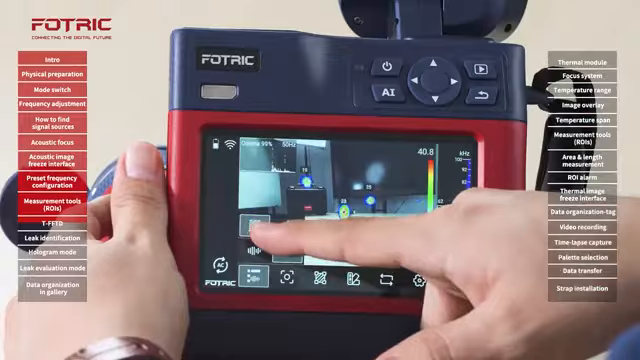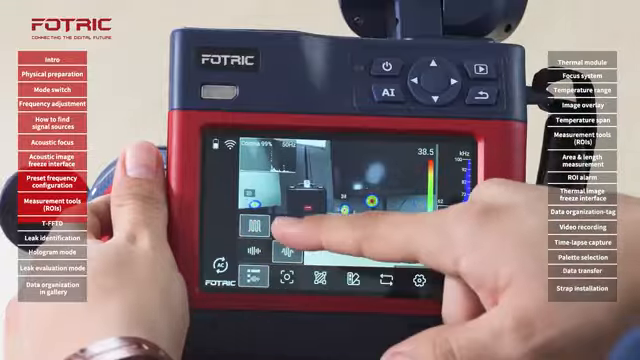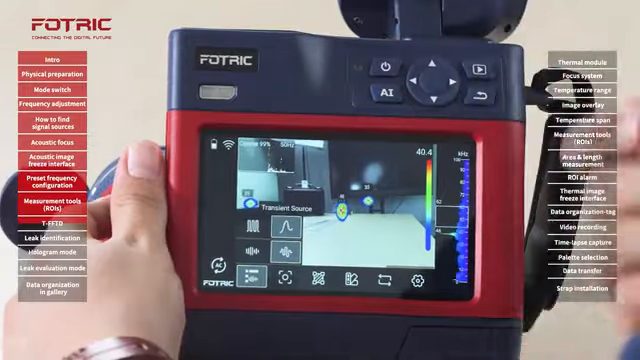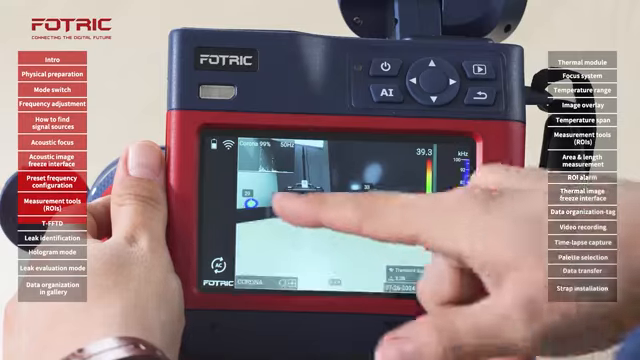So right now, the camera is assuming that the signals are constant and they keep appearing on the screen. I will switch to the second mode, which is called on the screen transient source, which is a source that appears and disappears. See how the image is changed.